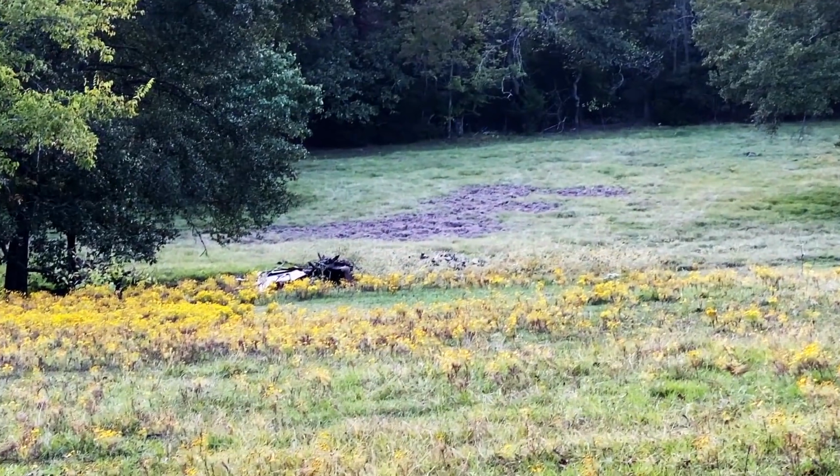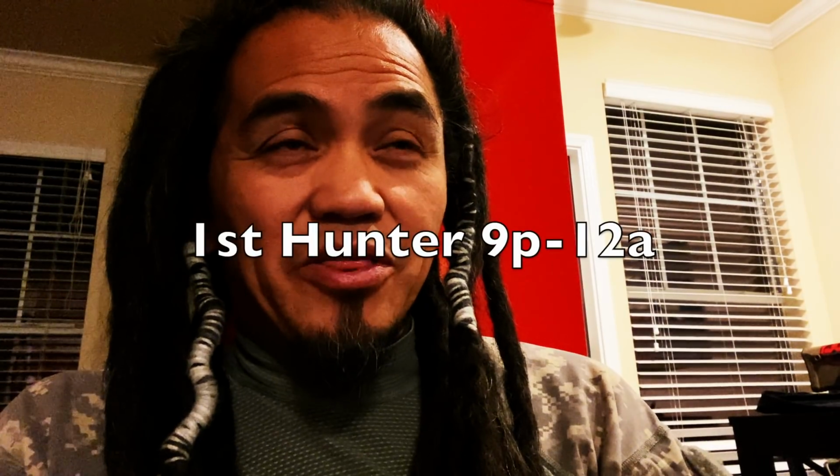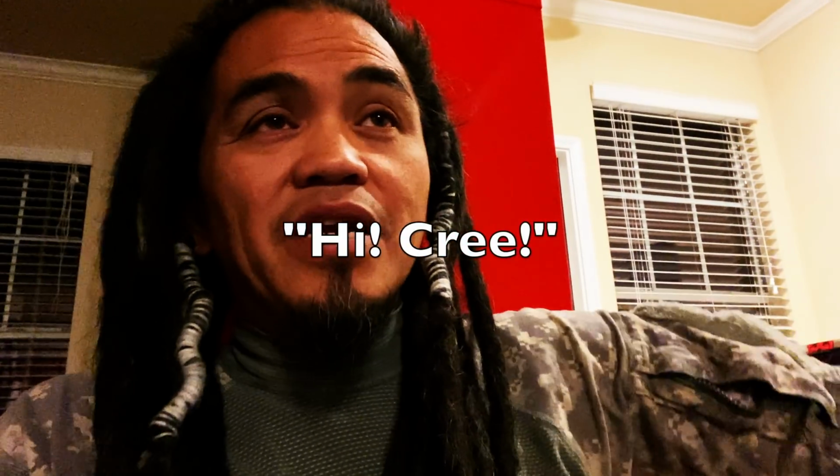So these hogs are definitely destroying the property right now, in areas that we've never seen before, and also 2 properties over, and I've got access to hunt all of these areas. And so this is what's happened. After Sunday, his nephew, who lives just right down the way, came out and hunted. He stayed out there from 9 o'clock till about midnight. He said that he shot at a sounder.